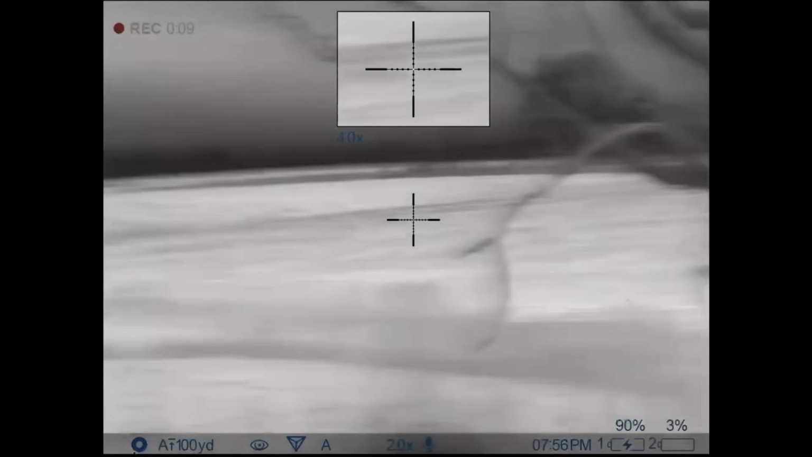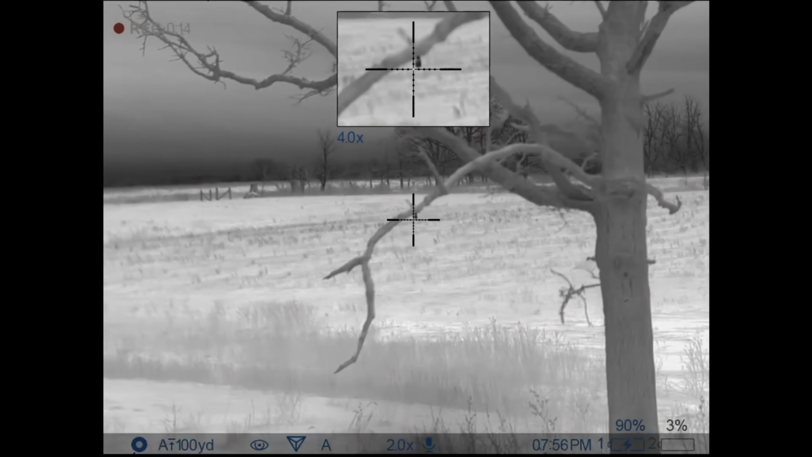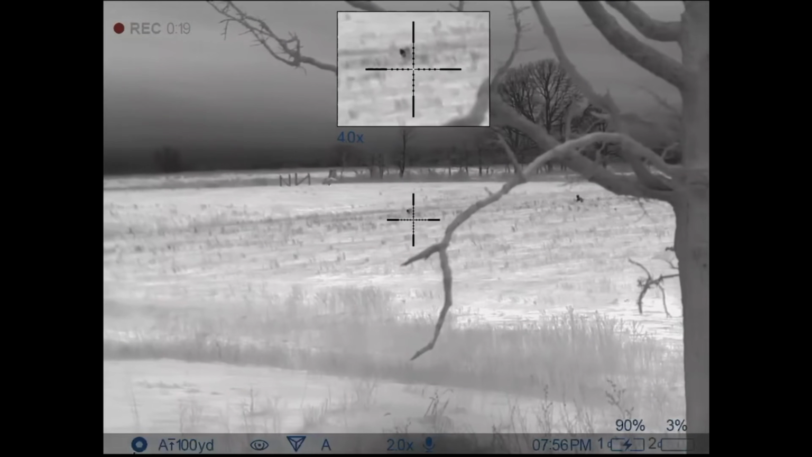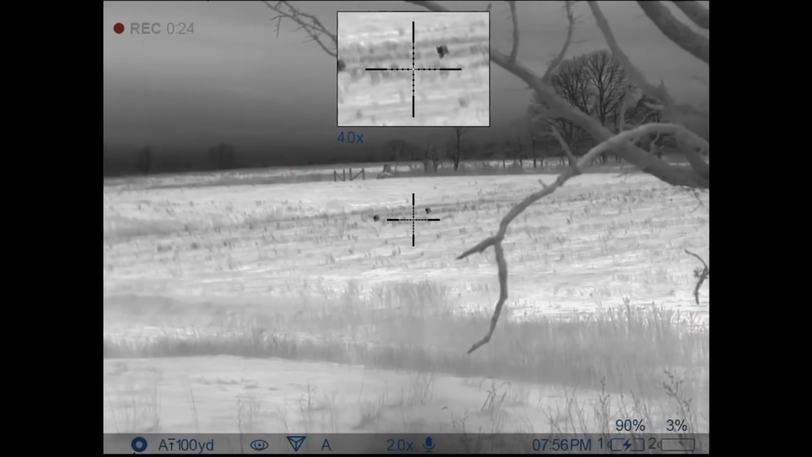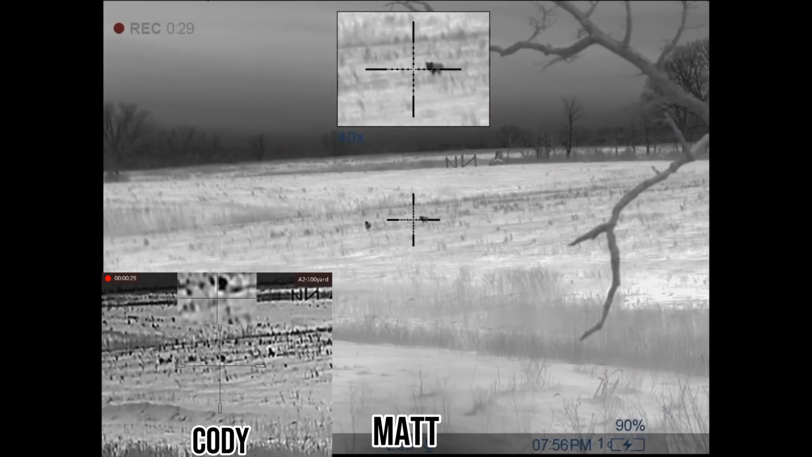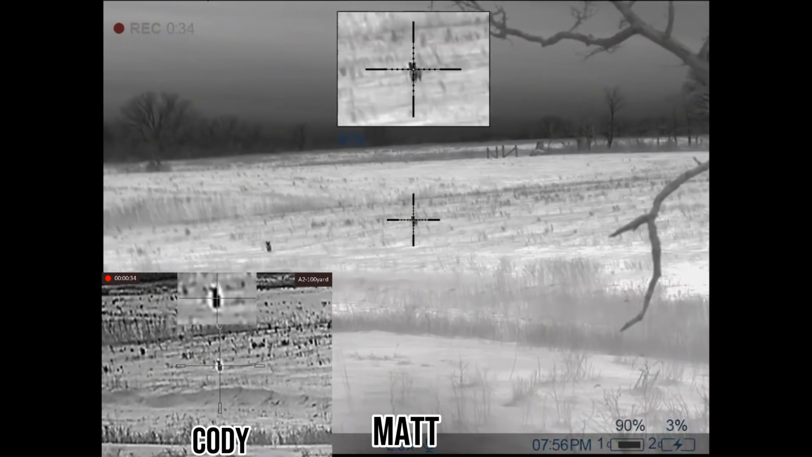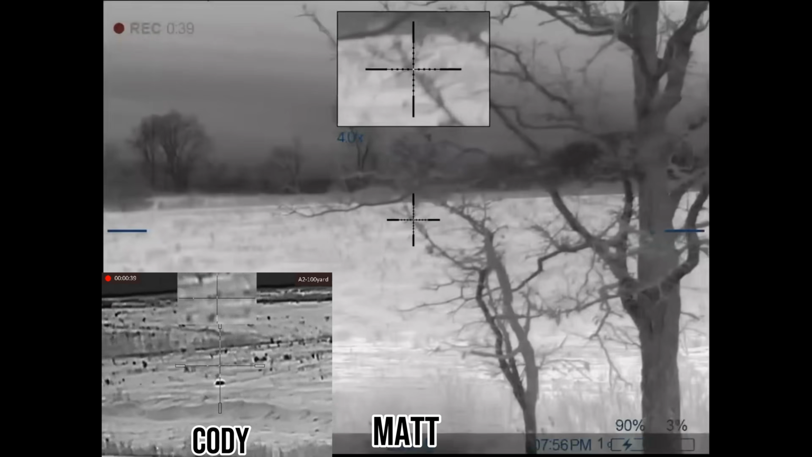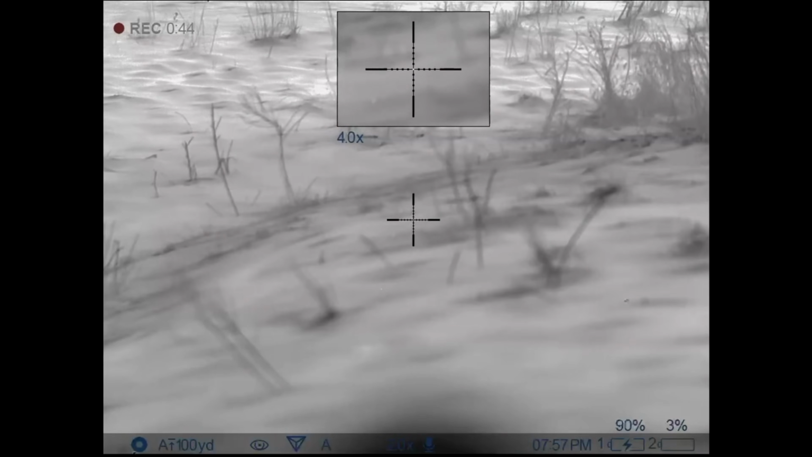I don't see the right one. I do. That's up to you guys. I don't have a shot. If they stop, let's kill them. Hit! 3, 2. All dead. All dead. Well, good shooting, Cody.